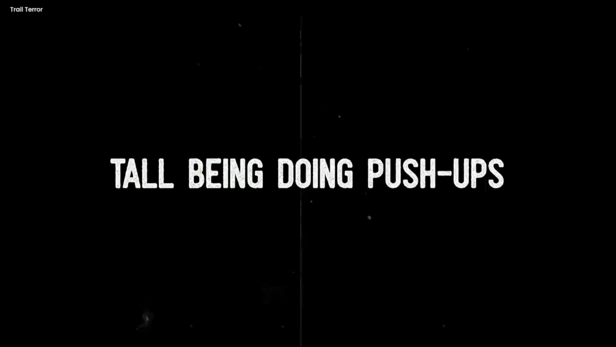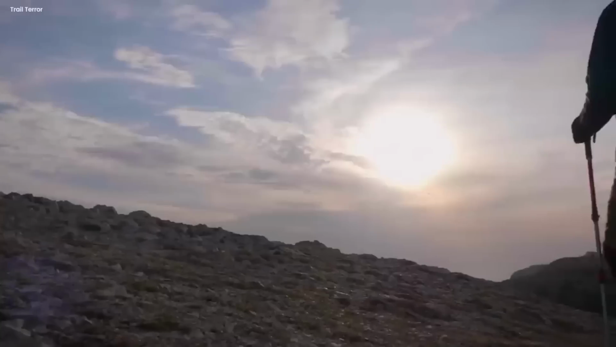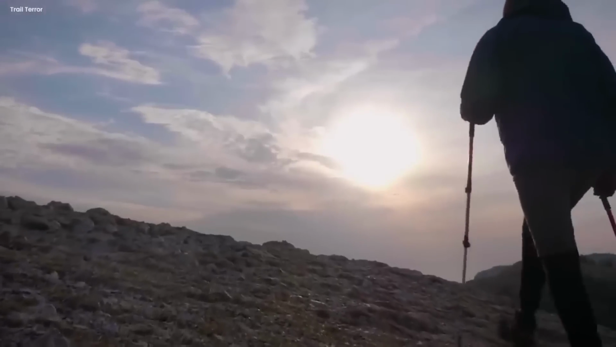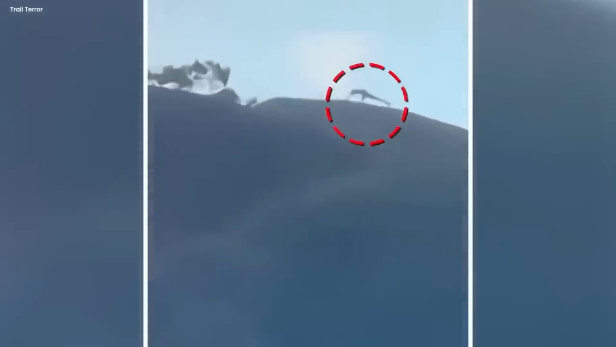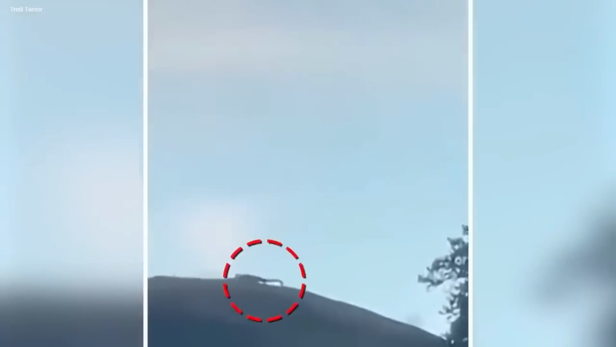Tall being doing push-ups. As the sun went down and the mountain got darker, the camera recorded something really strange. Up high on that lonely mountain, something unusual was happening. It looked like a person, but it wasn't quite right. Oh my god. Oh my god.